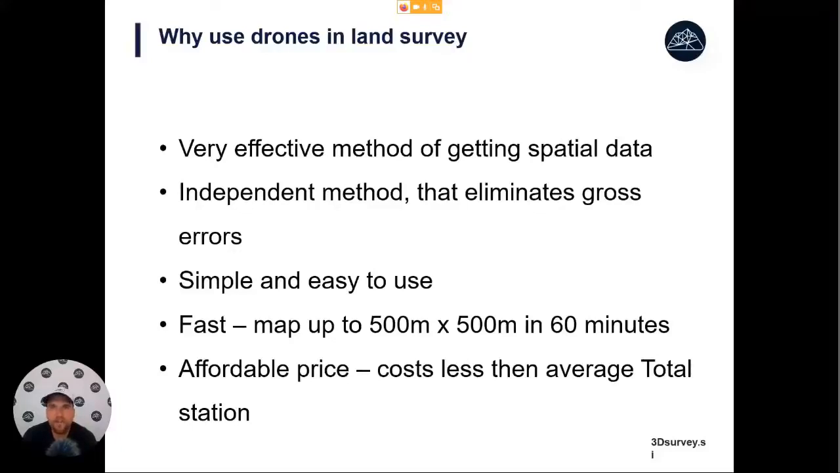Very often when doing mapping, we would make some errors. You mislabel some points when you map them with a total station, or you incorrectly connect some excavation site, and you can very quickly make a gross error. With photogrammetry, you create a 3D model out of pictures.